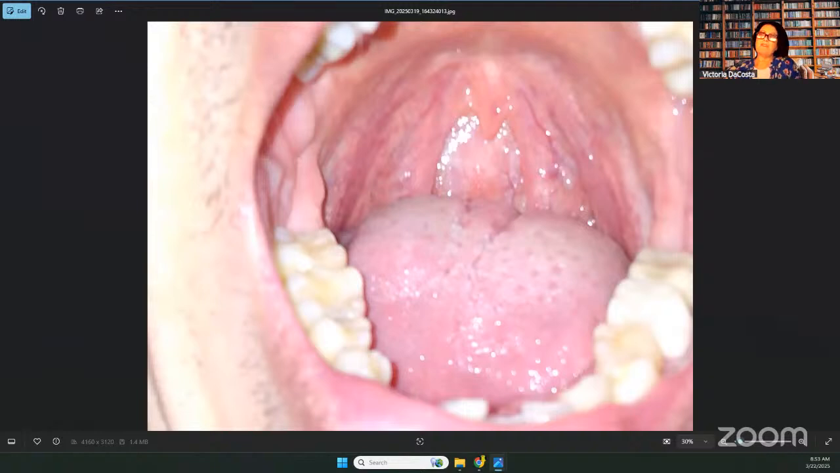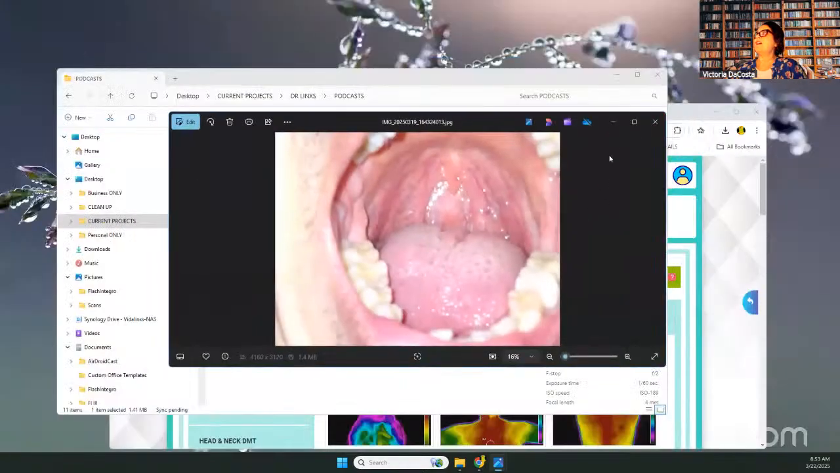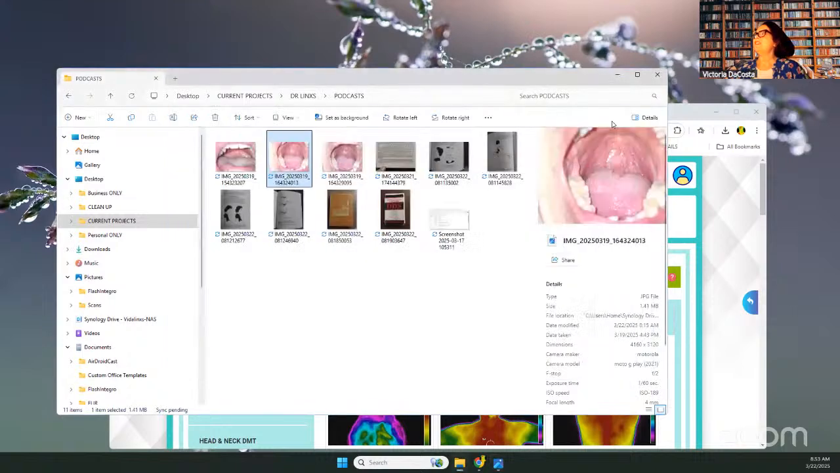So when you take those thermal images, here he's locked up on his neck. He's got a lot of stress on the neck. Here's another case here.